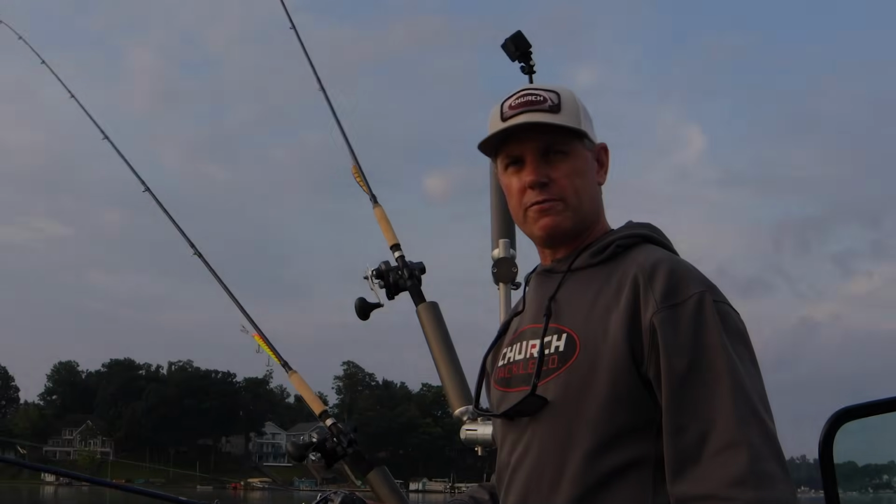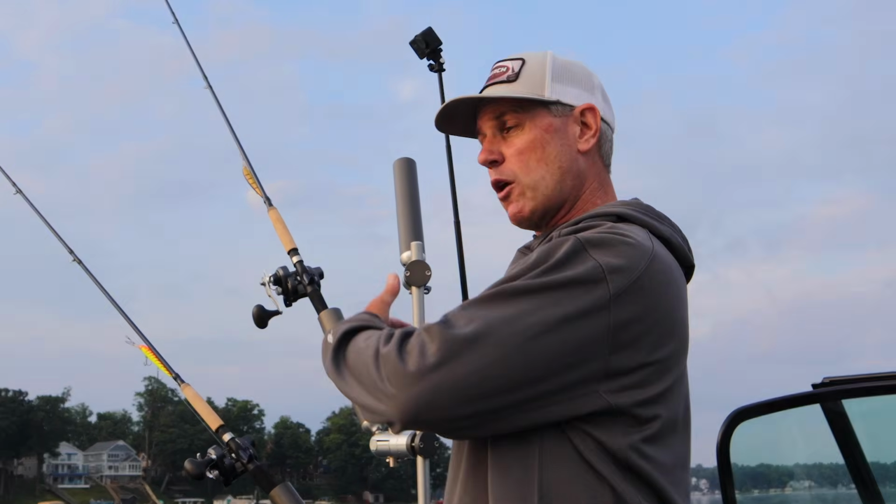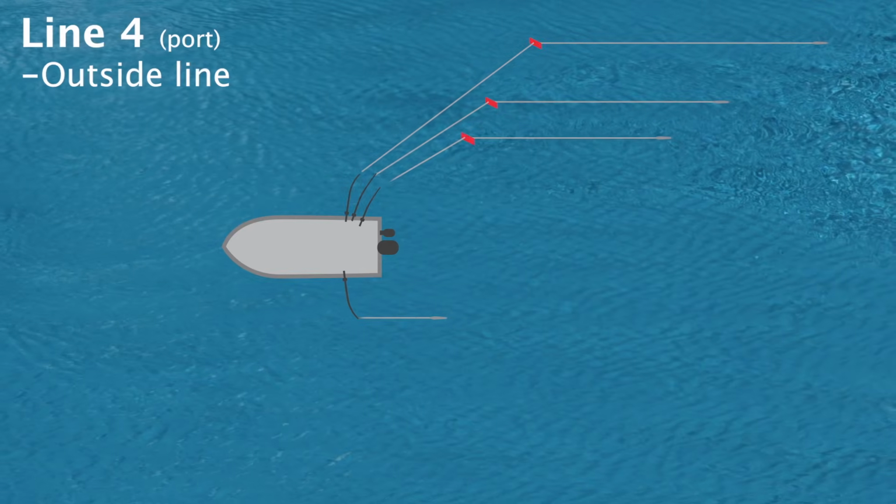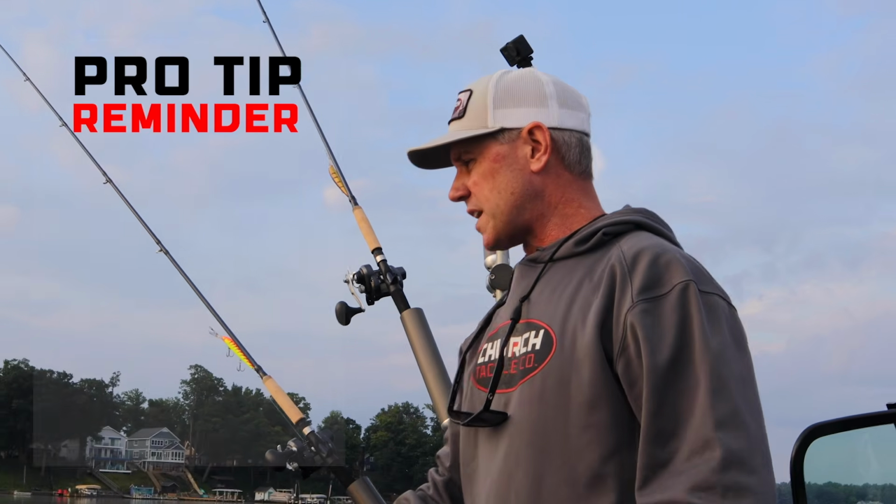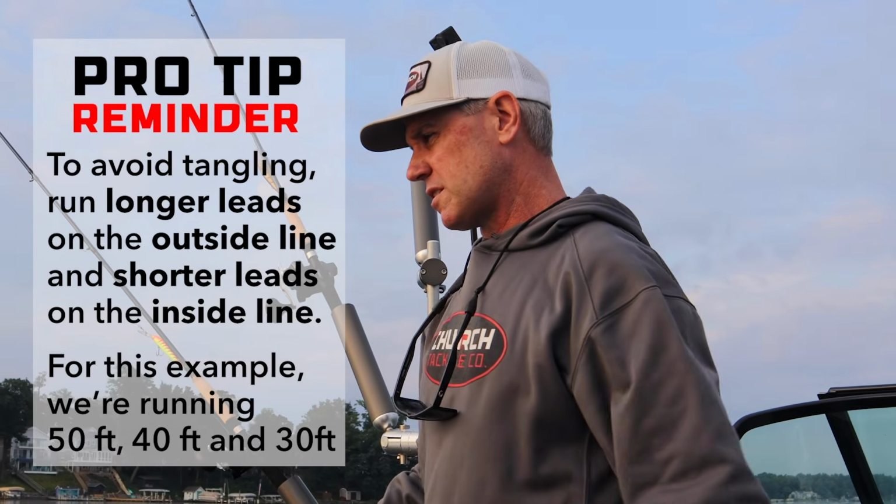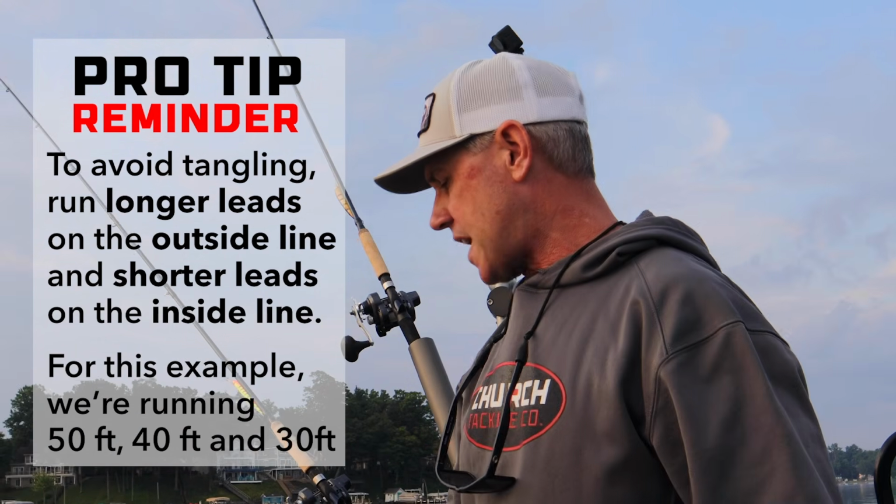So now we're starting off with the port side. And again, since we don't have anything out yet, we'll start with the outside board first. Makes it the easiest. It's going to be a 50-foot lead. That's the crankbait to the board. It's going to be 50 feet. For the outside, try to run the longest leads, crankbait to your board on the outside, and then shorter leads as you come in.